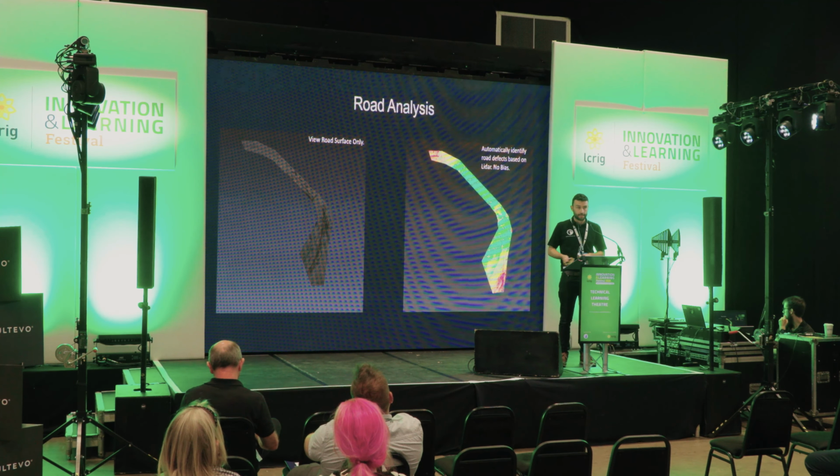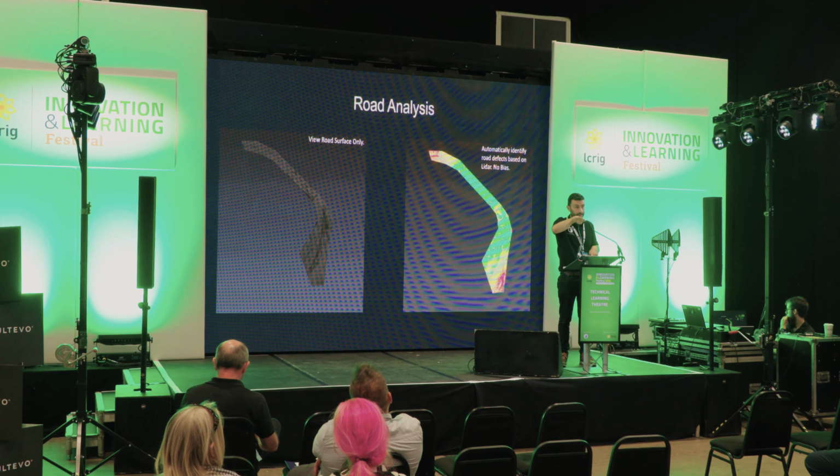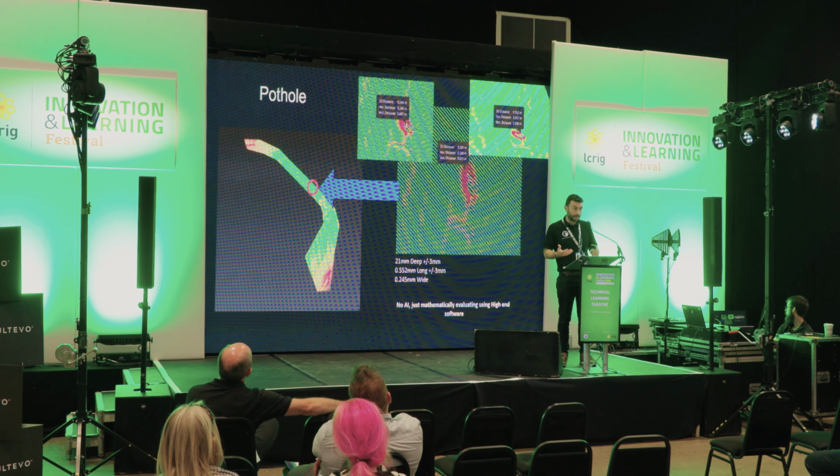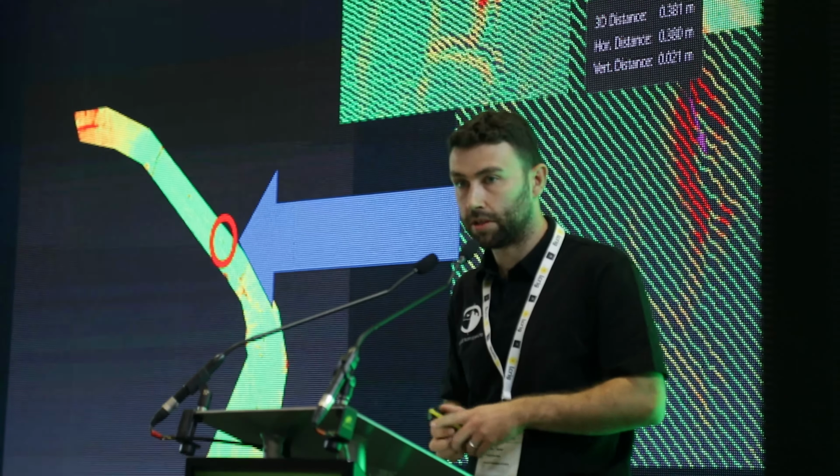But in terms of the road analysis, we'll take that road and we'll remove everything, so it's just leaving the road surface. Then on the right, we'll run a very simple algorithm, in this case based on slope. So your pothole, it slopes down. So we can identify the location and the inclination of that slope and colorize it accordingly. That'll then highlight pothole. Not through training an image to say that's a circular pothole of X depth, which is very difficult to quantify with AI, we give you mathematical certainty on location.